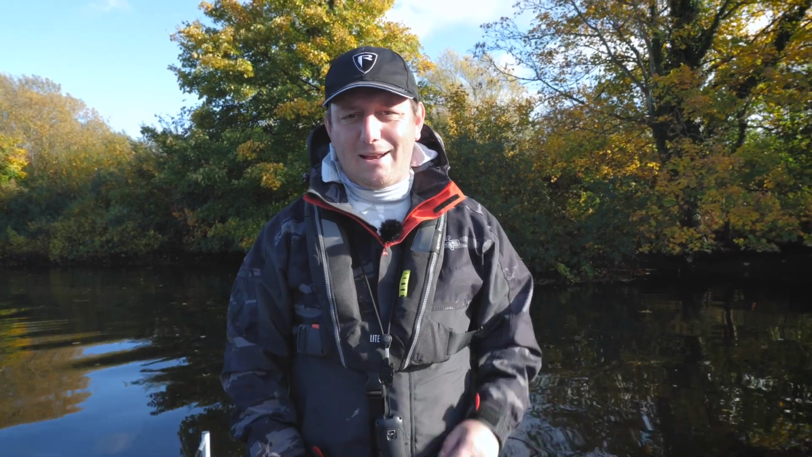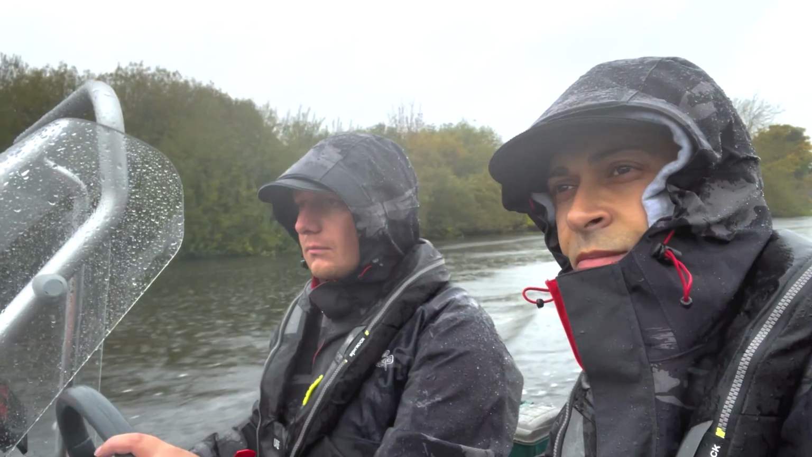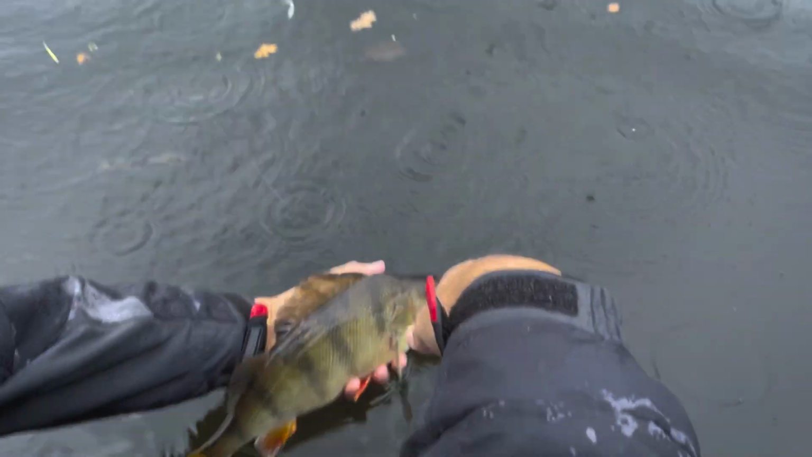So me and Sam have been out on the river this morning and it was absolutely lashing it down. To be fair, the conditions for actually catching perch were quite good. But we've been out, we've found a few fish on the live sonar and Sam managed a few good ones this morning. There's probably a little feeding spell that we caught the tail end of because we were out a bit later than normal.